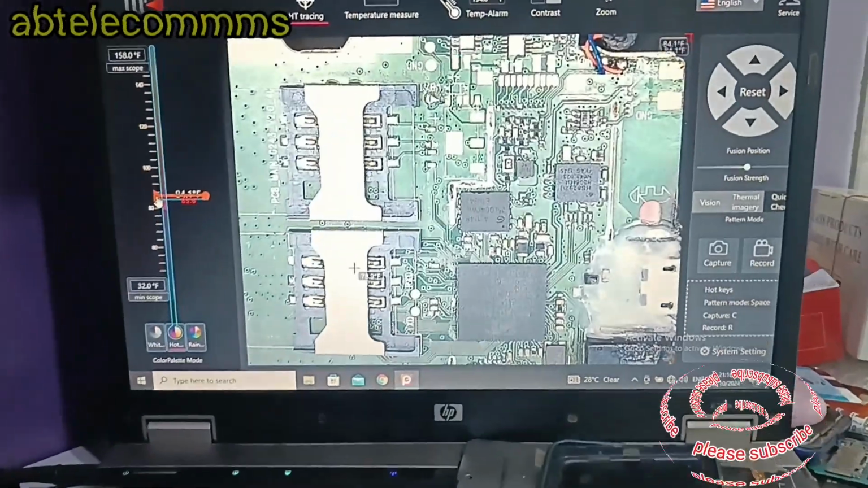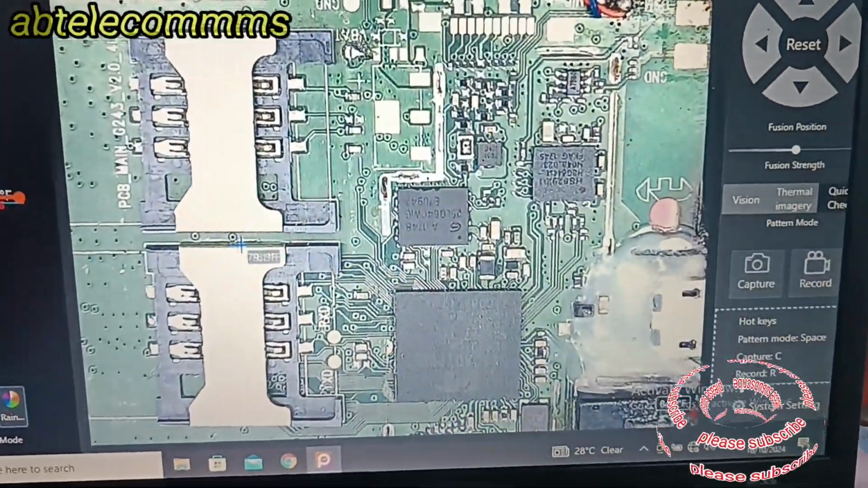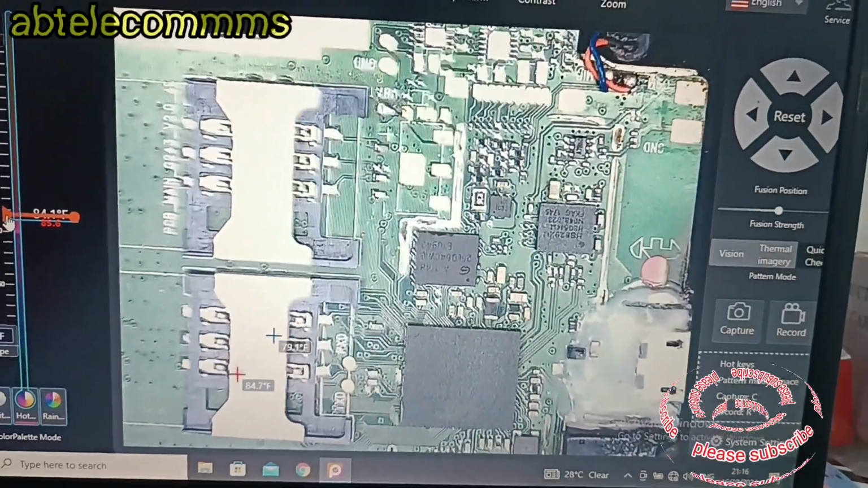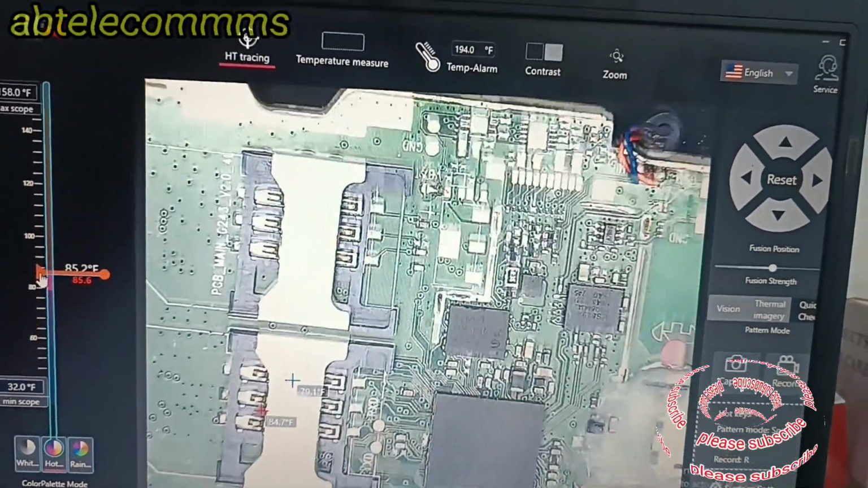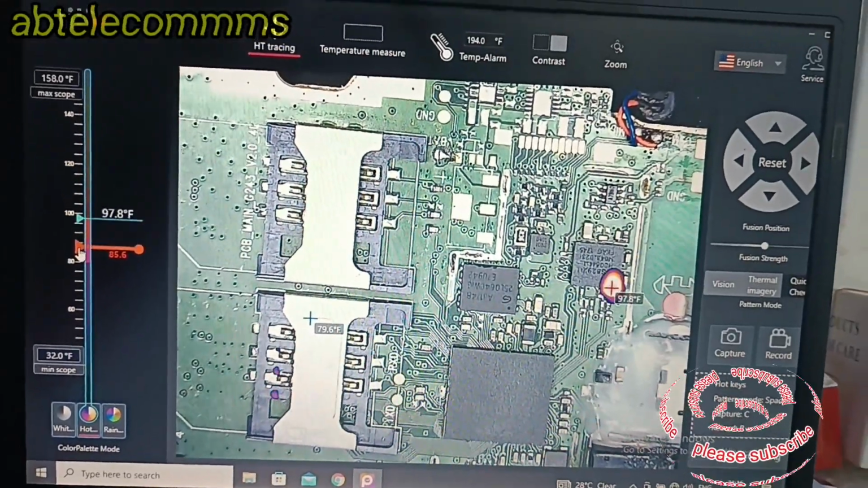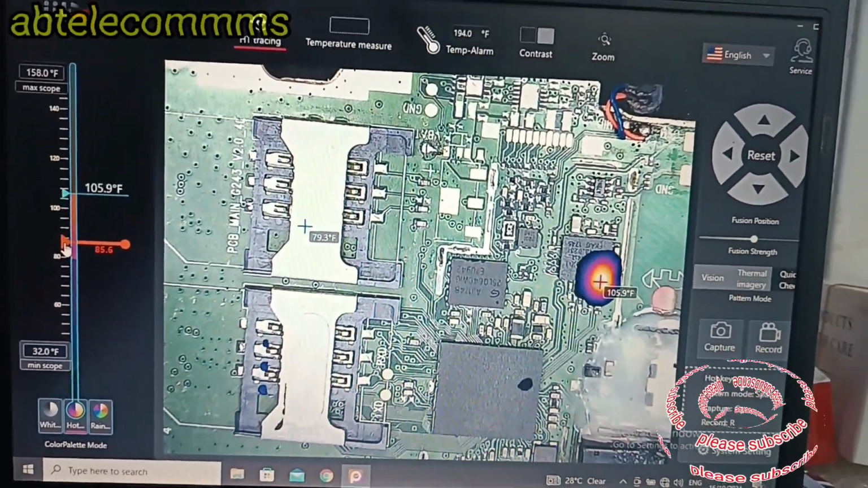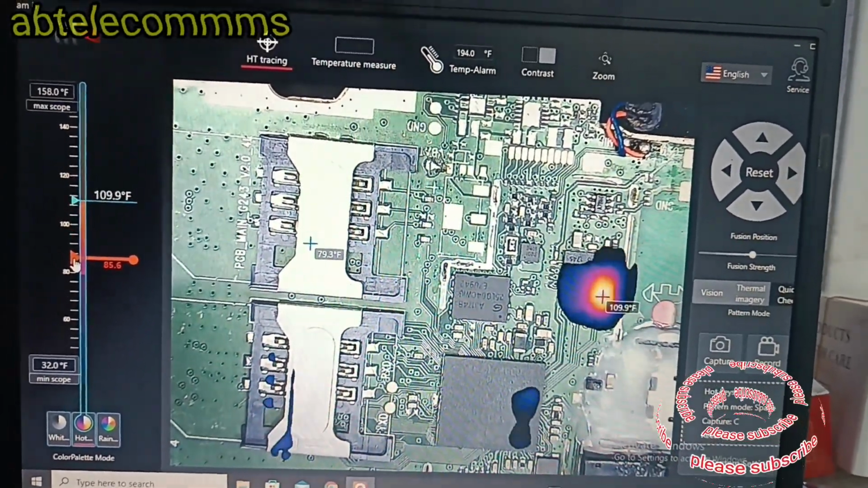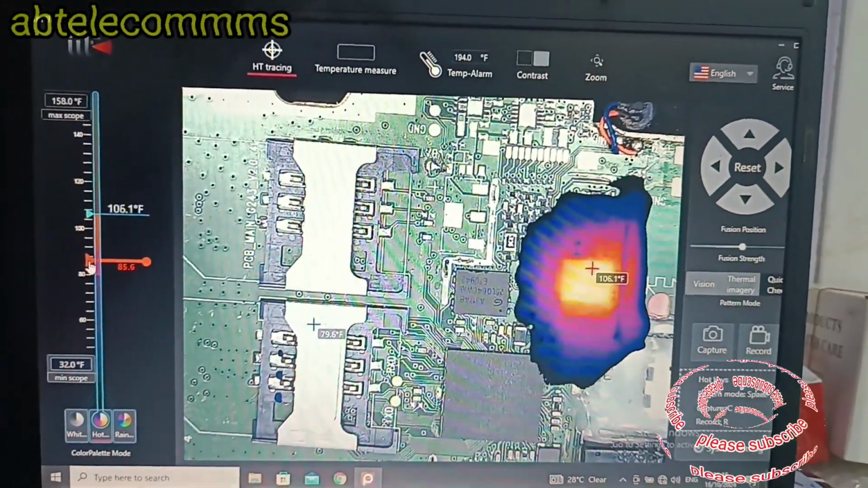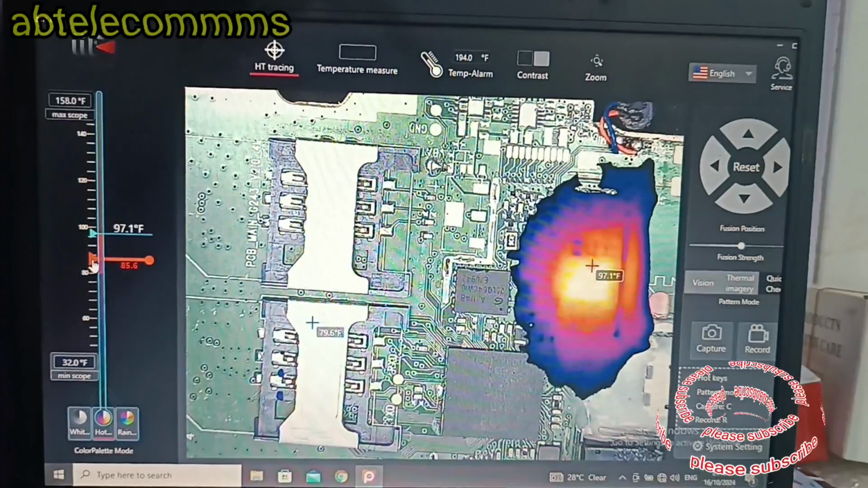Upon arrival, I detected that it had a short on the motherboard, so I had to use this thermal camera to see what item is causing the short on the battery terminal. As you can see from the thermal image, the network IC, which is the network chip, is burning red hot.